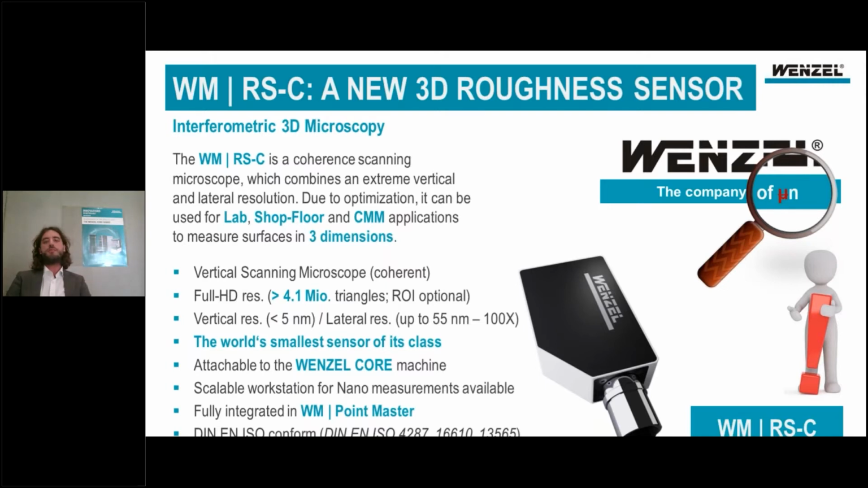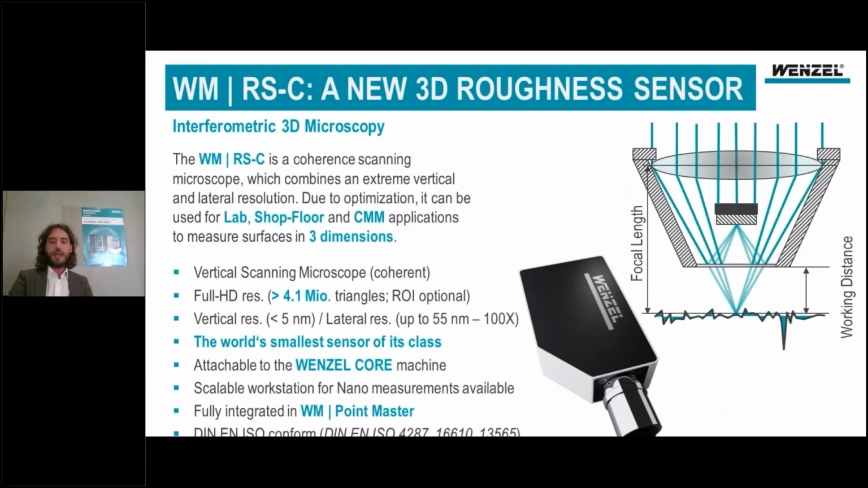This is a rough approximation since we know that the light interacts with surfaces. So we have, for example, some oxide layers that might influence your topography when measuring. But we can say we are lower than 5 nanometers, and our lateral resolution is about 55 nanometers if you use a lens with magnification of 100x.